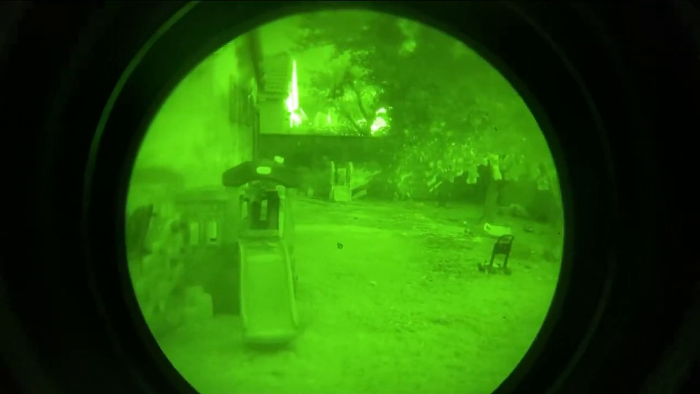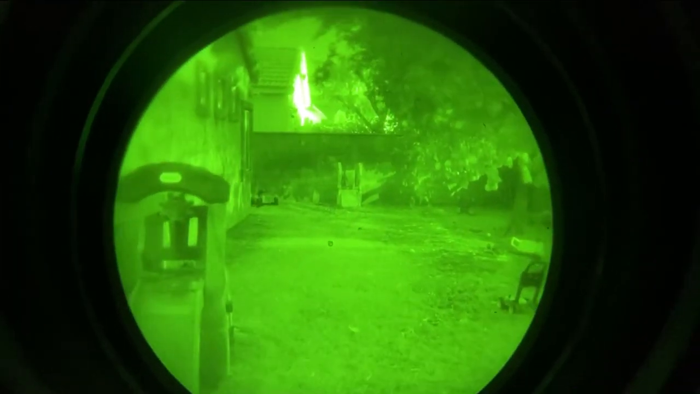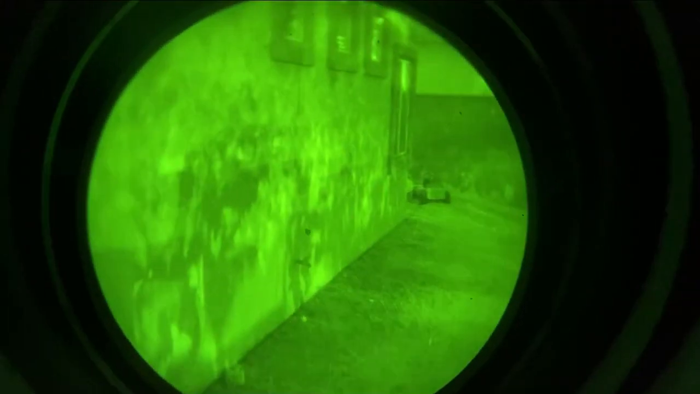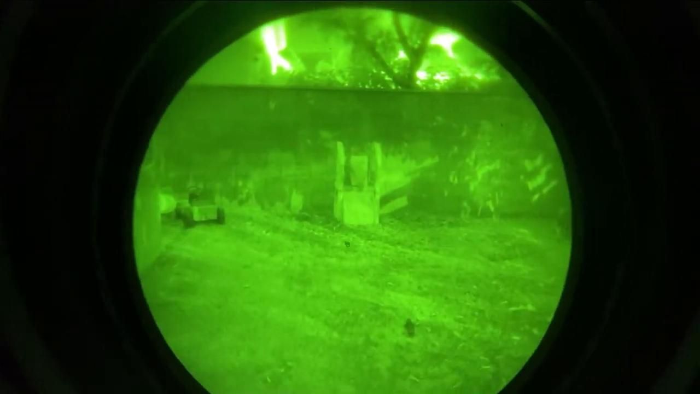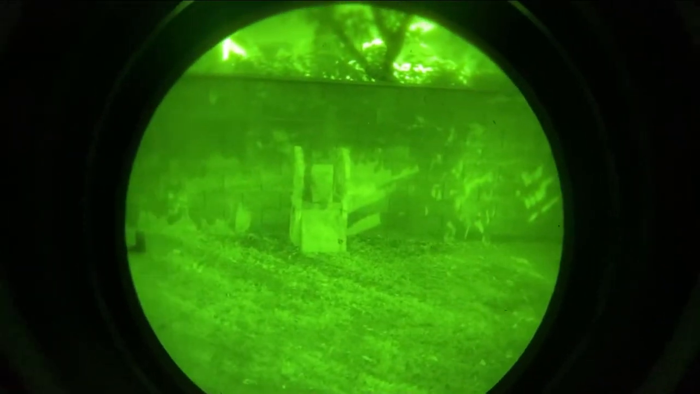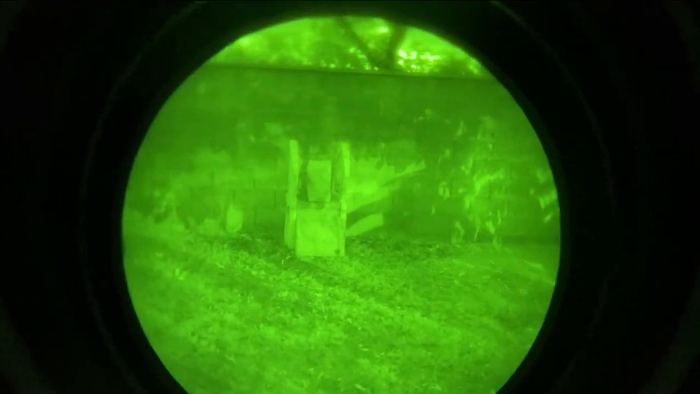And so what I'm going to show you now is just what the PVS-14 looks like just walking and using it for navigation. I'm just going to walk through the backyard. You can see how much light it collects. It collects quite a bit, although it is green, and there's tons of ambient light. You can see plenty well right here.